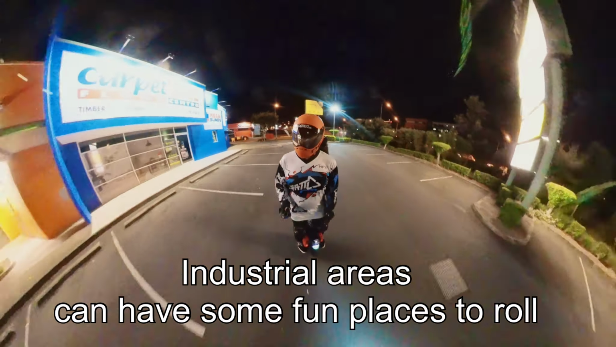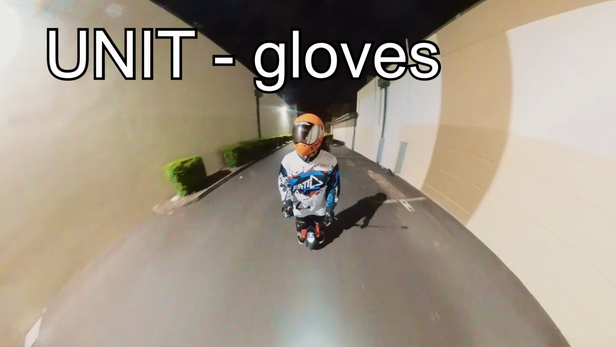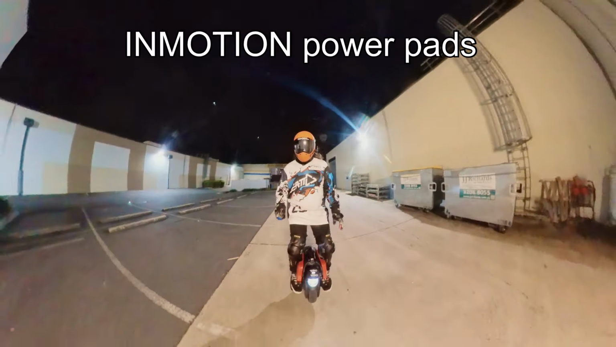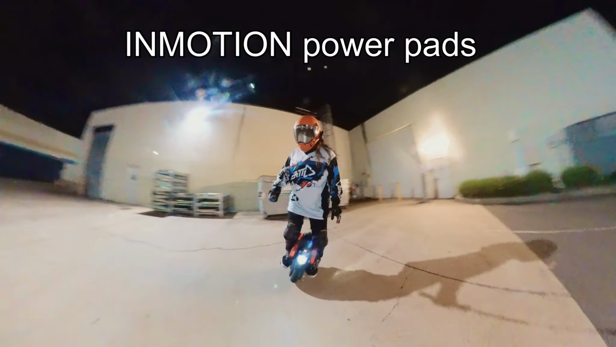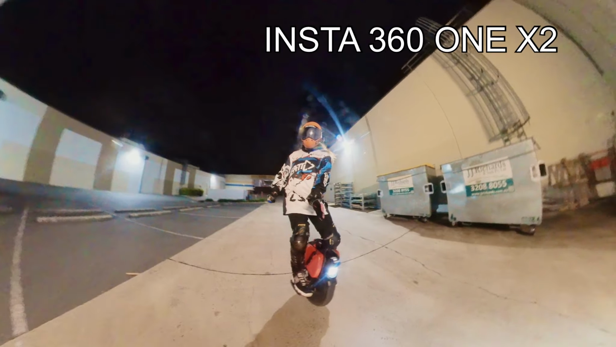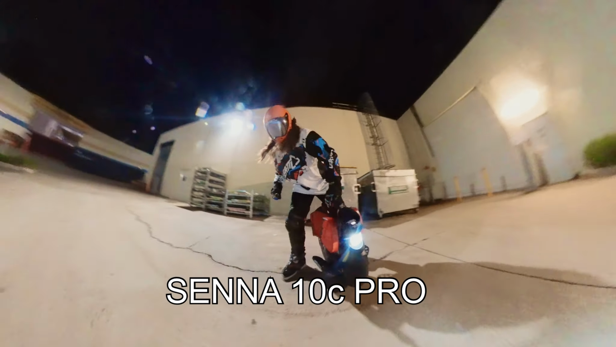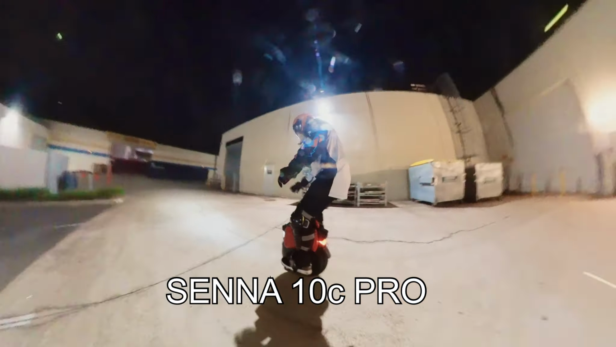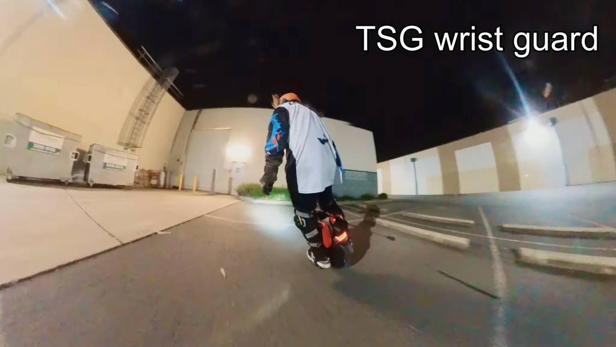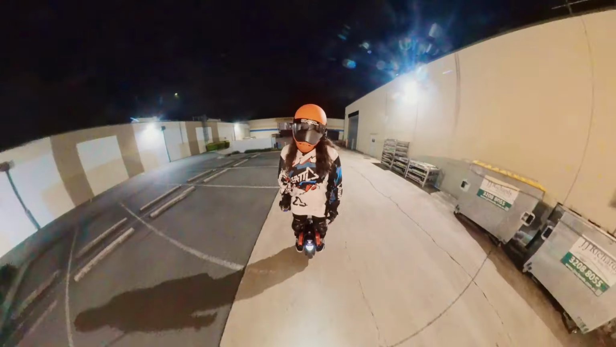Yeah, this is me on my InMotion V11 electric unicycle. I've got the unit, just sort of like a Joker type glove. I'm using the InMotion power pads, InMotion pedals, TSG PASS helmet. I've got the Insta360 1x2 camera and the Sena 10C Pro, which I capture my audio with. And I've also got some wrist guards on today. So I've got the TSG wrist guards, which is always a good idea, especially if you're going to try some new skills.